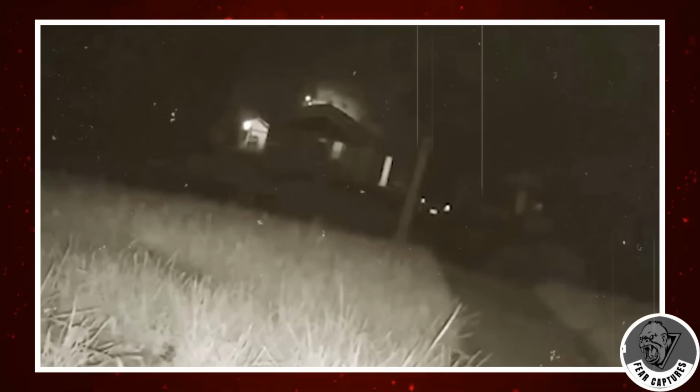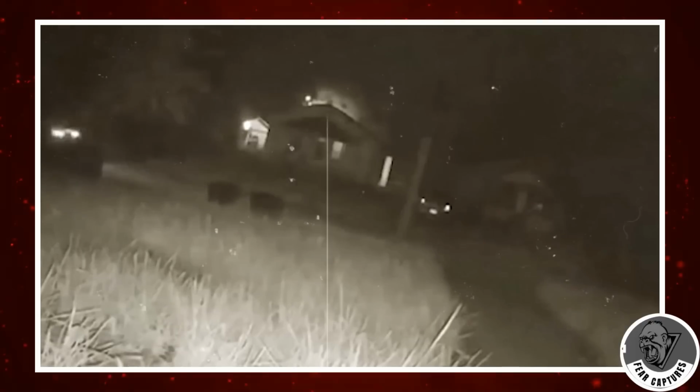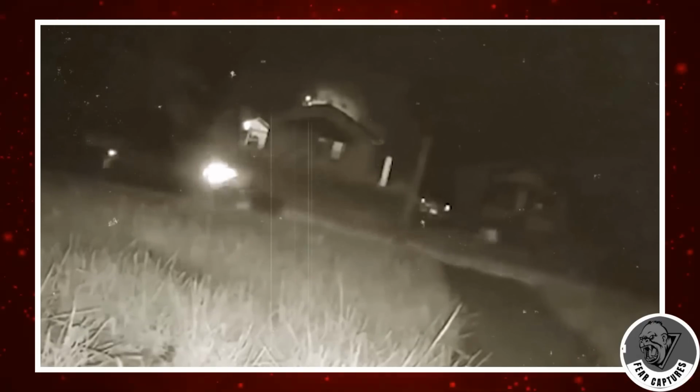But wait, there's more. When we slowed down the footage, one of the cars turned into something way weirder. Instead of a regular car, it transformed into this ghostly white orb. Same size, same shape, but definitely not your average vehicle. The orb just hovered there, giving off major spooky vibes.